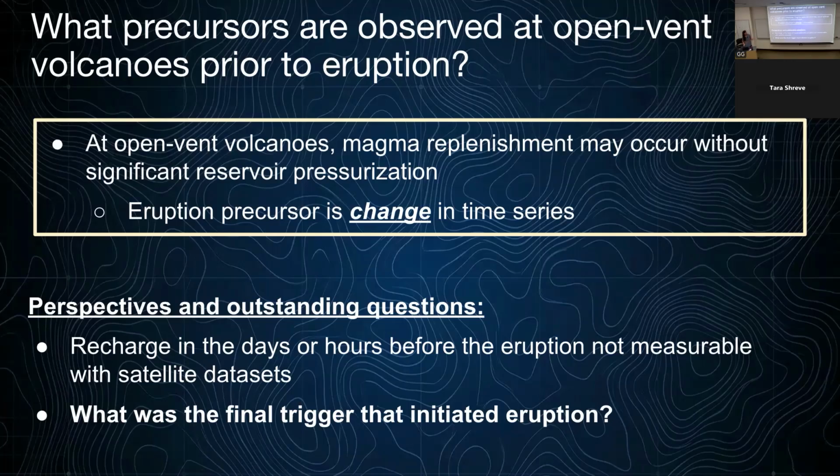Some outstanding questions from this study: we don't have any observations related to recharge in the days or hours prior to the eruption, because we didn't have anyone in the area at the time, and there was only one seismic station on the island, which didn't record any measurable seismicity directly before the eruption.